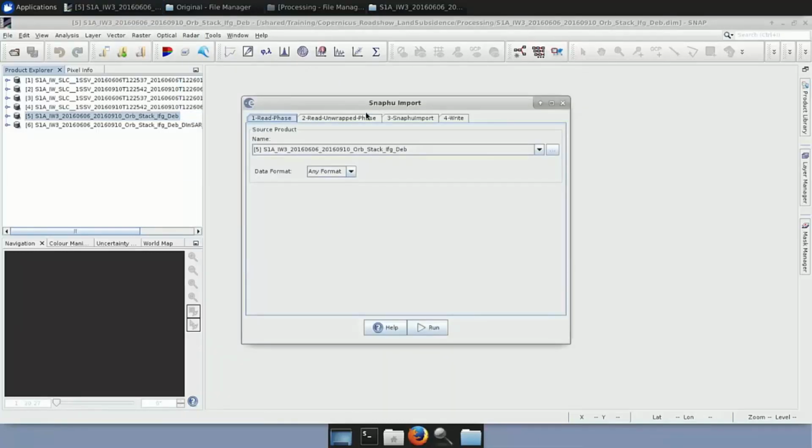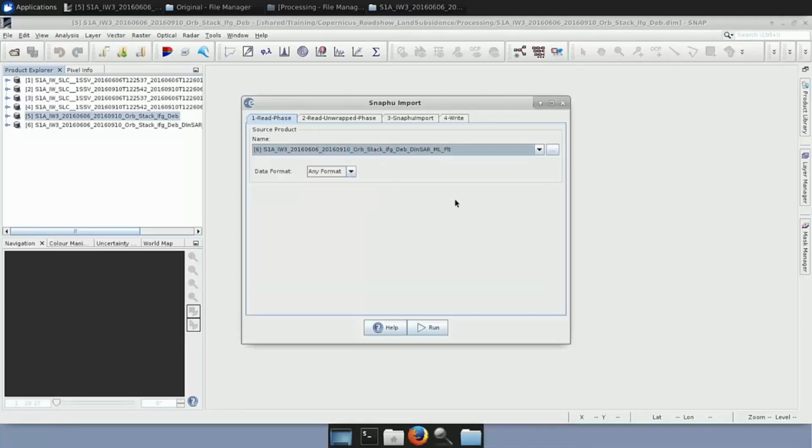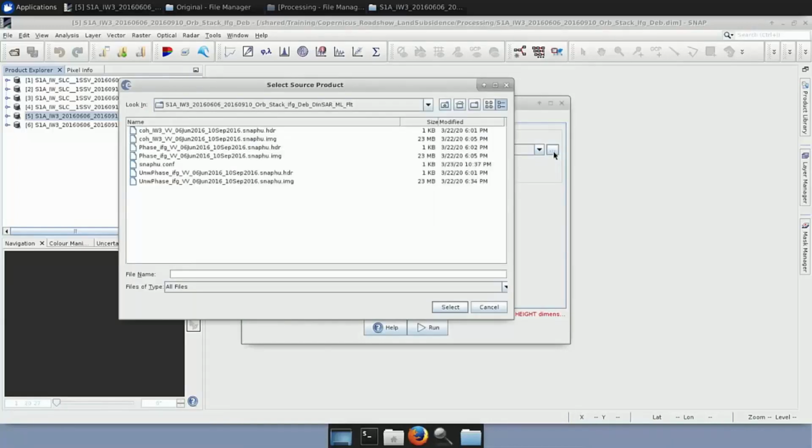So here in the first one, the Read Phase tab, the product we select is the last one that we have created. The second one, we go here and we click on these dots, we navigate in the SNAPHU folder and we load this one that contains the unwrapped phase and has the HDR suffix, and we click Select.